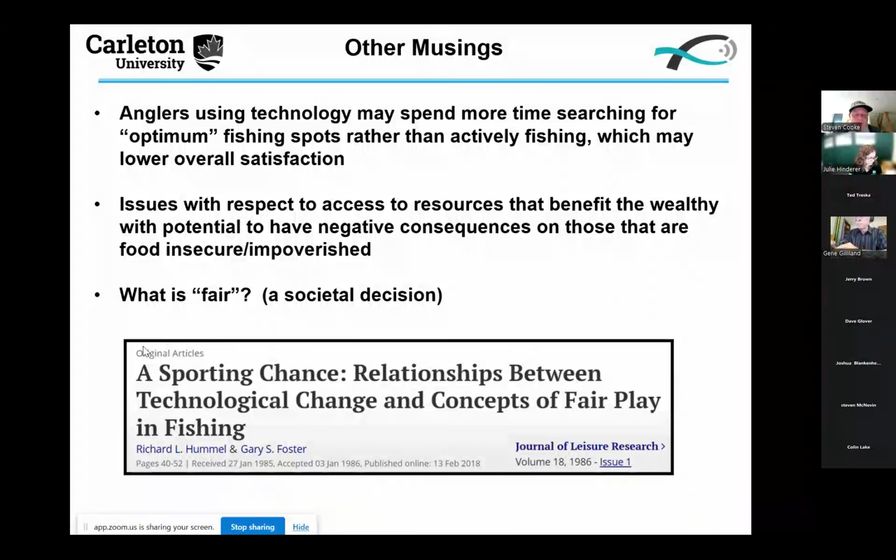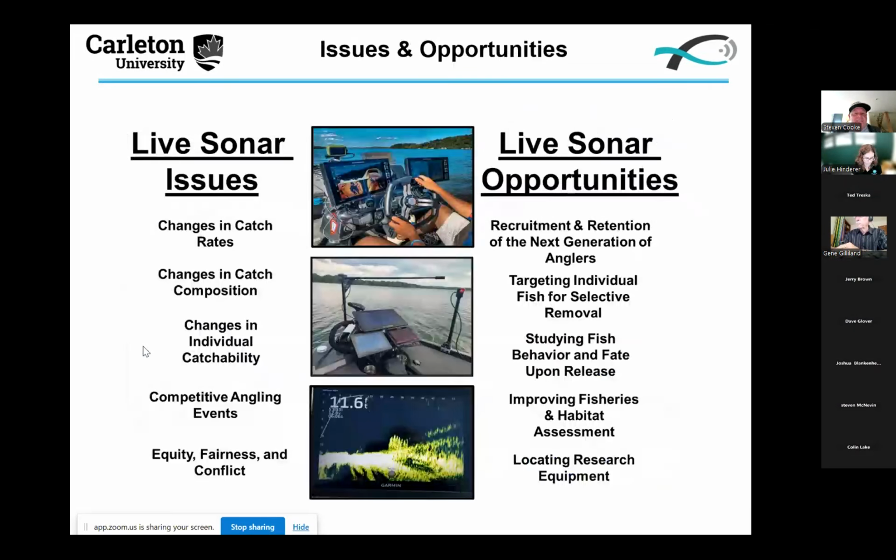A really cool article from 1985 to check out there if you want to read more. Obviously, this technology was not on the market when this was discussed. On the left are some of the issues I've talked about. On the right, there are some opportunities when we think about recruitment and retention, the next generation of anglers. Most kids are tech addicted, and maybe this is one way to get them connected to fishing with that hybrid of technology and outdoor time.